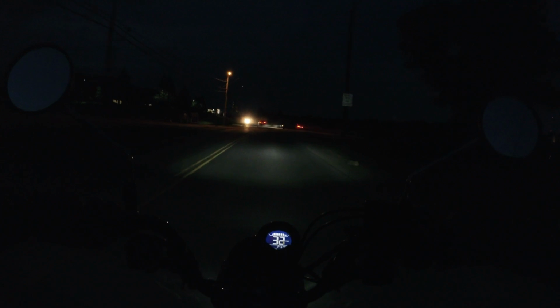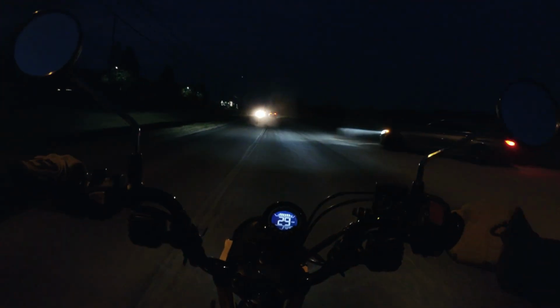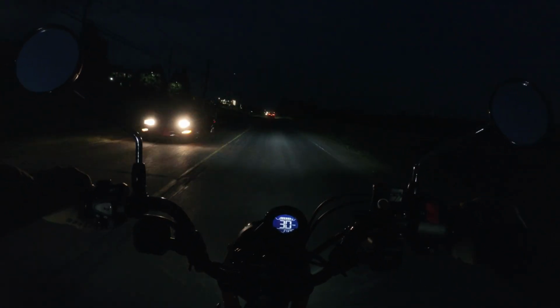So I will take this to Cox's Park, get down close to the Ohio River, then I can wrap up. Everybody's just going through here and making a lot of dust, which makes it kind of hard to see, because I am wearing a full face helmet.